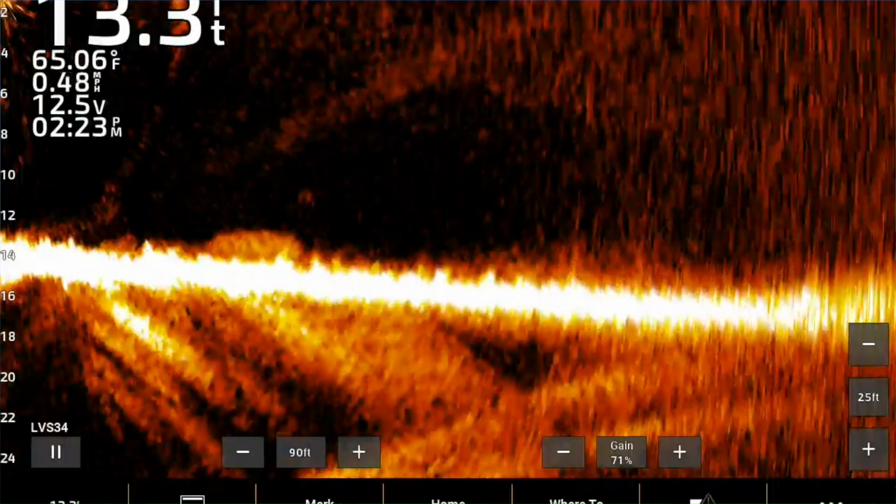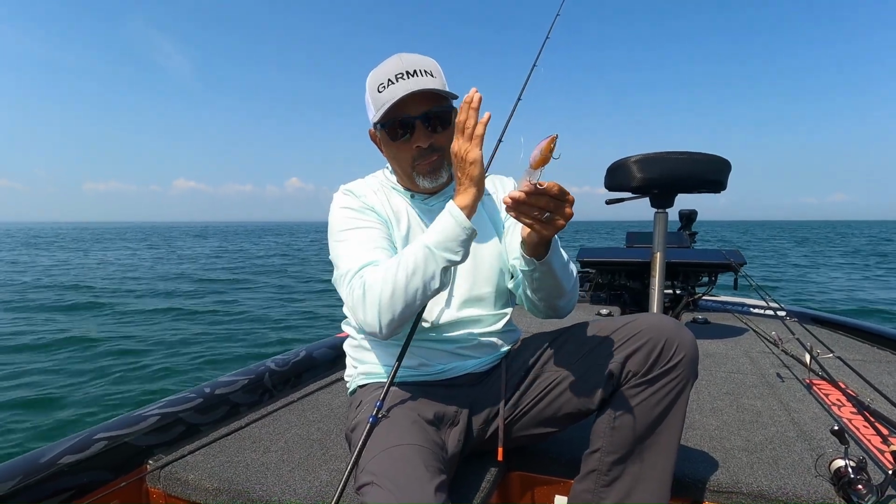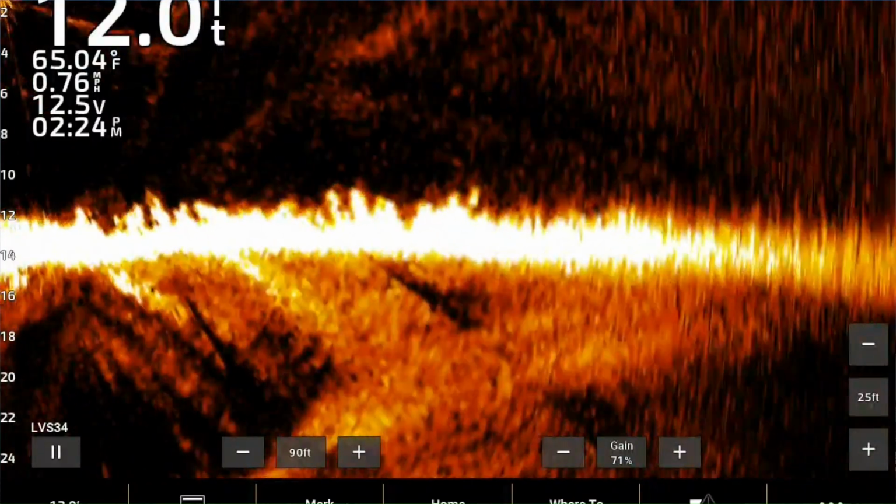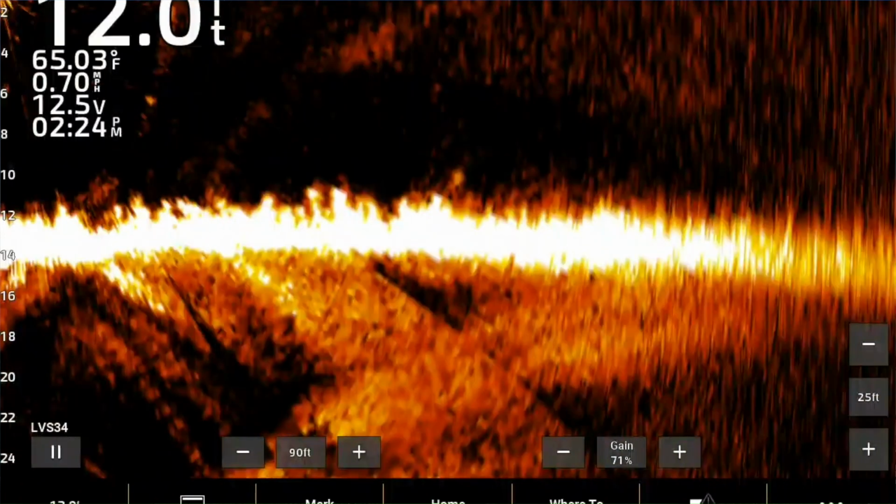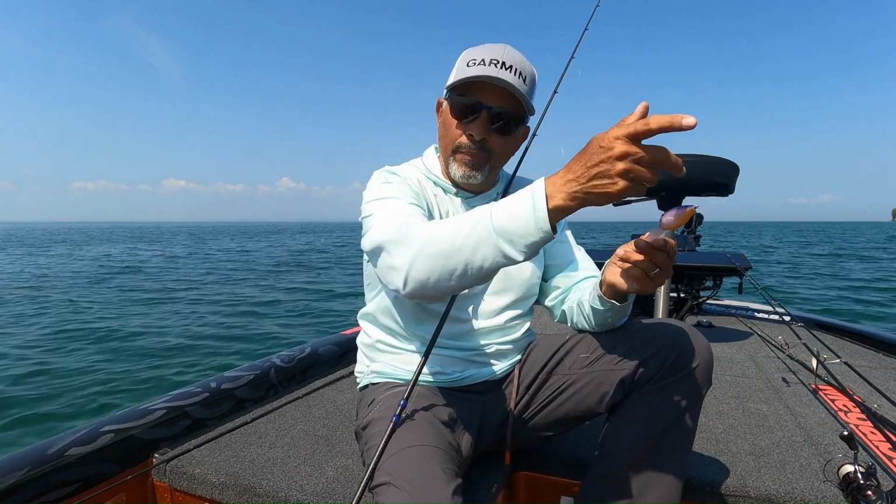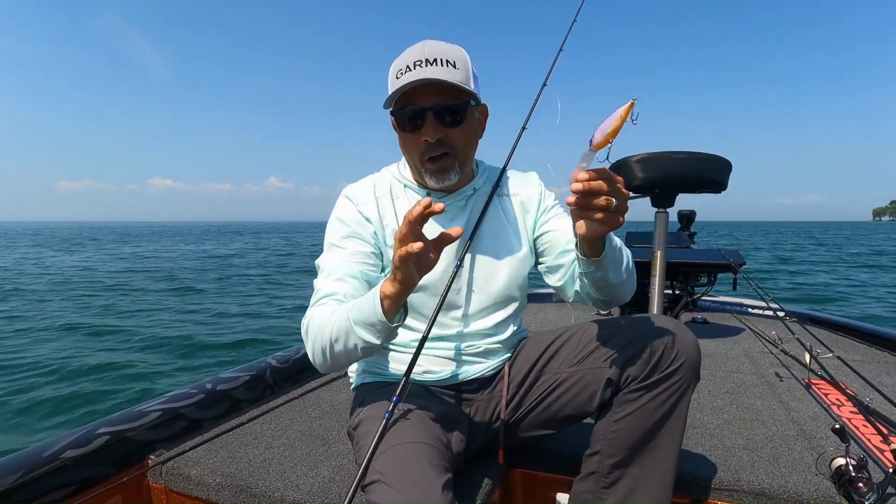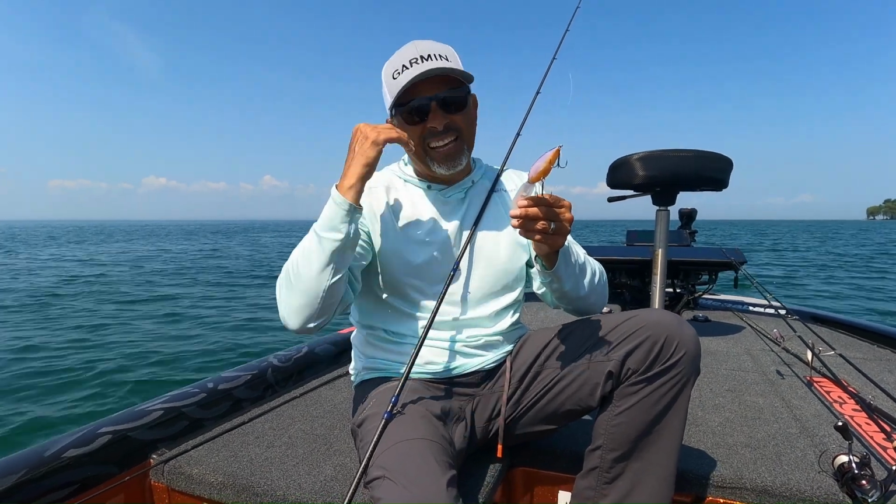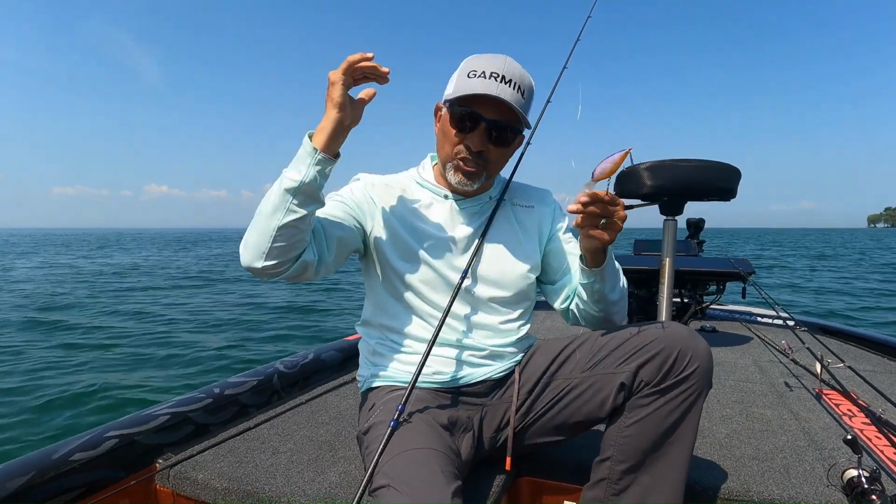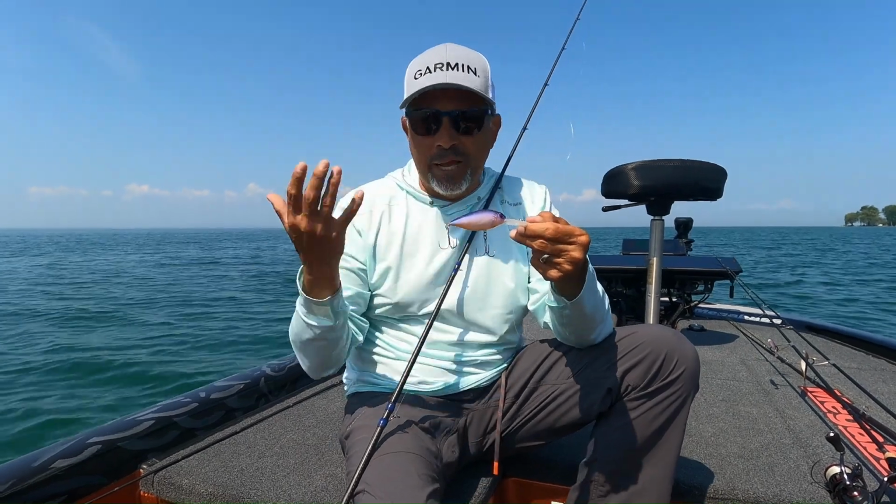Now I might be working an edge. So when I'm using my live scope, I'm trying to line up my cast with the edge of that weed line. And the reason I do that is because now I don't get hung up as much. I know exactly where that weed line starts, where it comes down, and I'm able to make like a 45-degree cast and get that bait to come down and just tick off the tops of the weeds, not get stuck in it. Sometimes you can't see the weeds and you make a cast the wrong way and you just end up getting into the biggest, thickest part of it. You basically waste the cast.